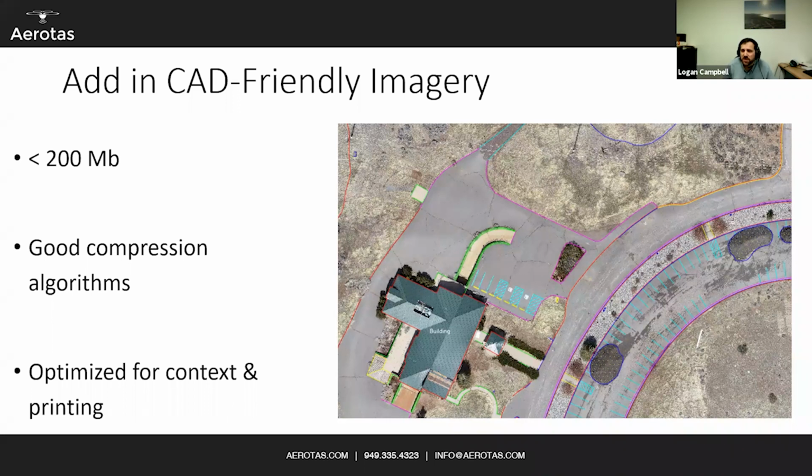These files have always been so huge, but you don't want to throw away your imagery. What you want to do is actually create CAD-friendly imagery that utilizes good compression algorithms so that you can get high-resolution imagery in a CAD package that is still a downsampled version that can be transferred easily. It's worth noting, when we say CAD friendly, we do use lossy compression algorithms.